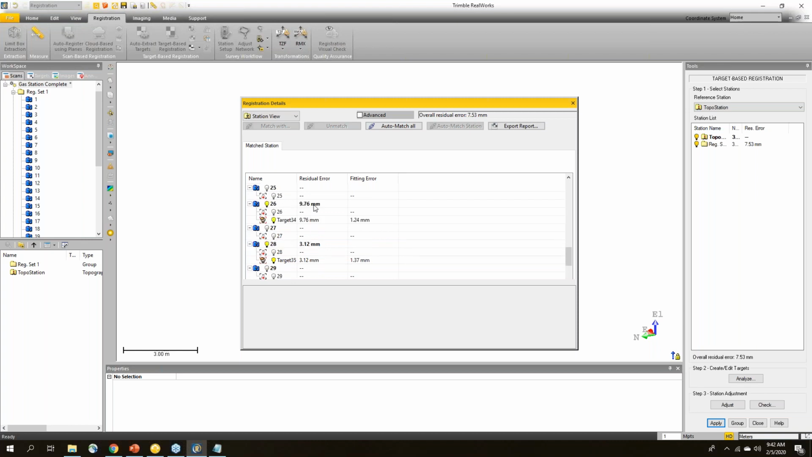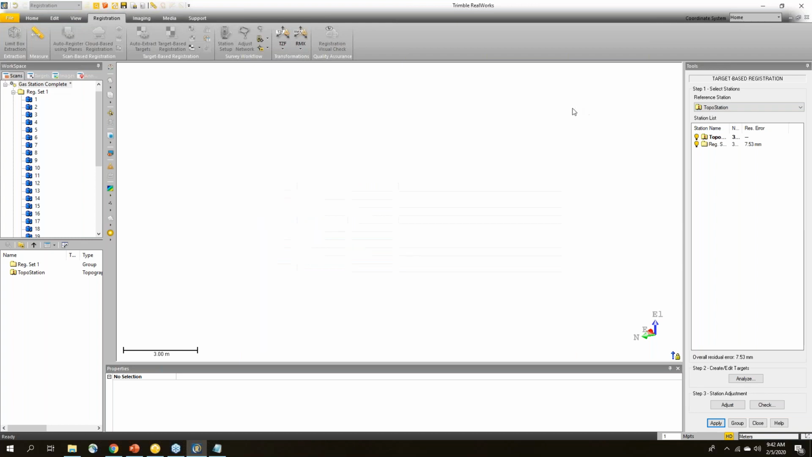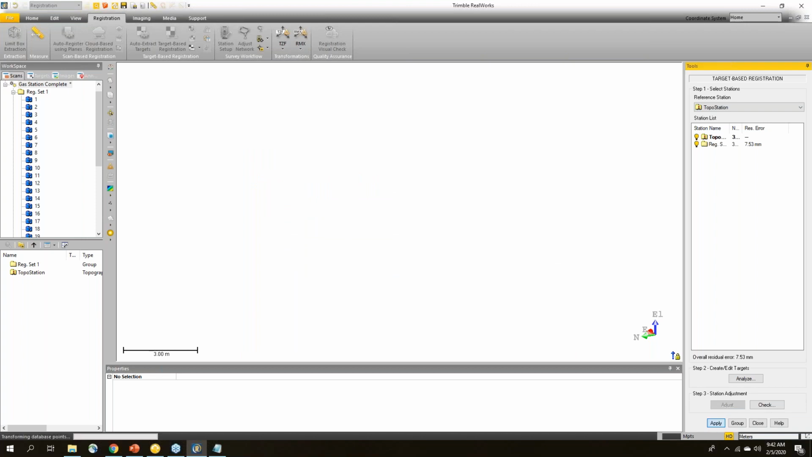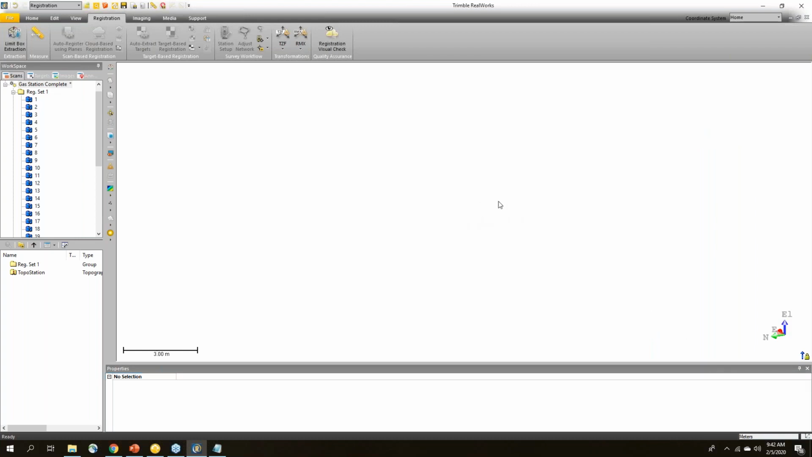So you can see I have some residuals here, about 9 millimeters, 3 millimeters, 9 millimeters. Oh my goodness, who did this survey control? Wasn't me. Okay, so that looks good. I'll just click adjust. Don't need to see that again, and apply. Now it's going to move my project so that everything is in one place.